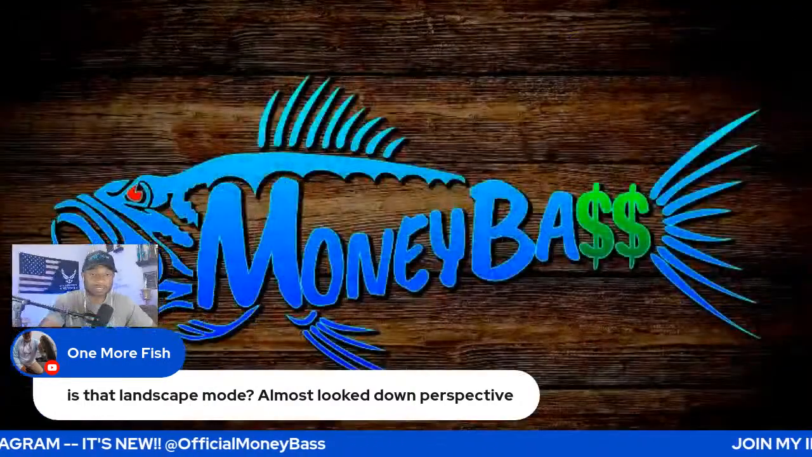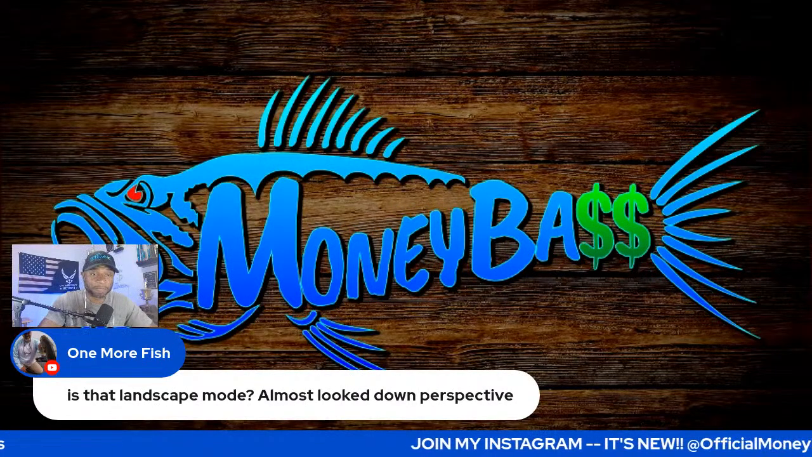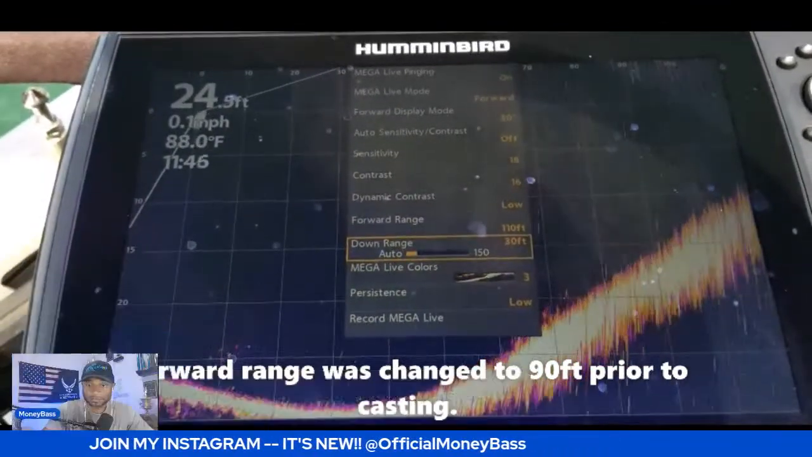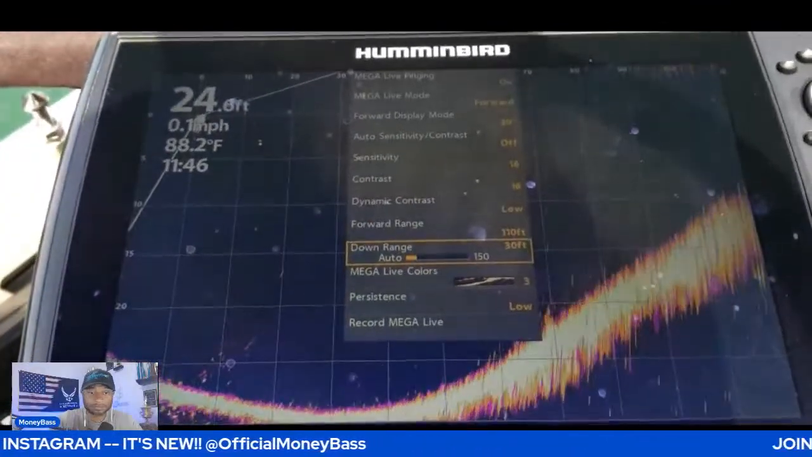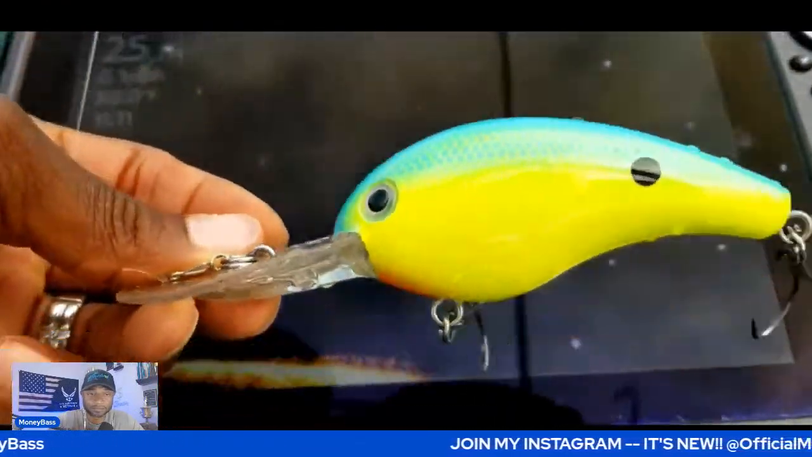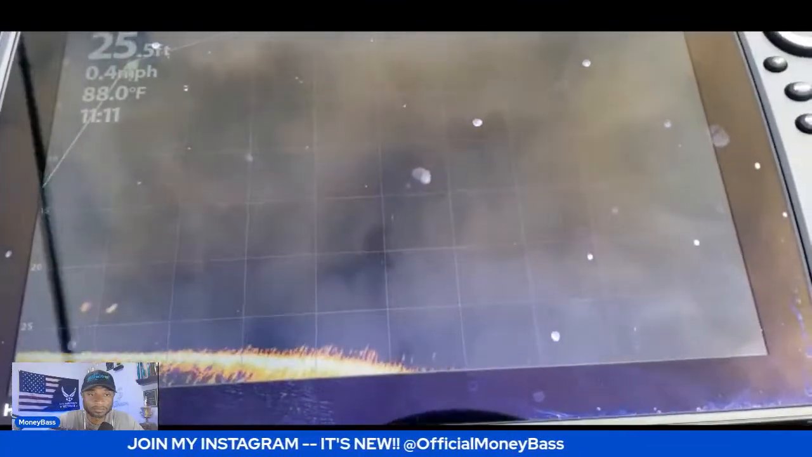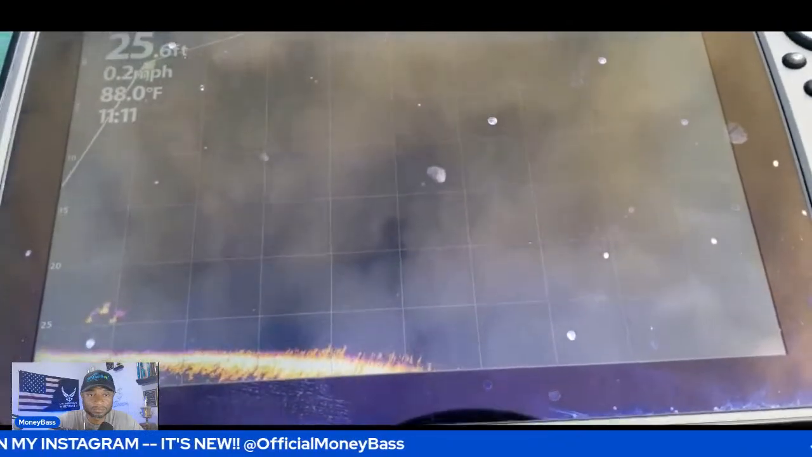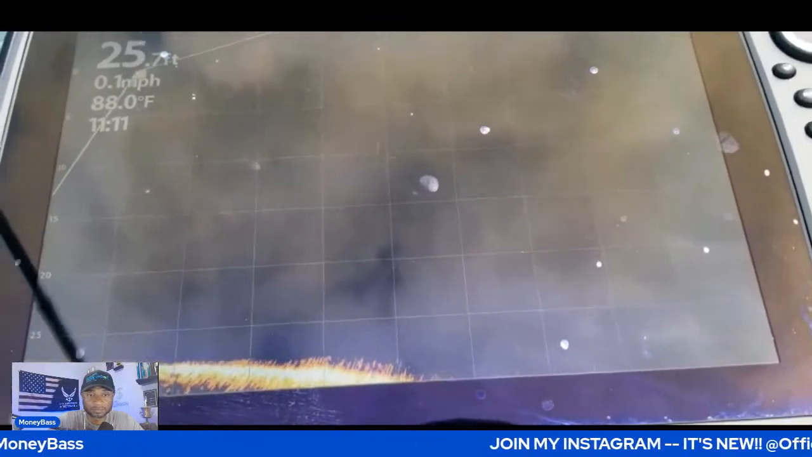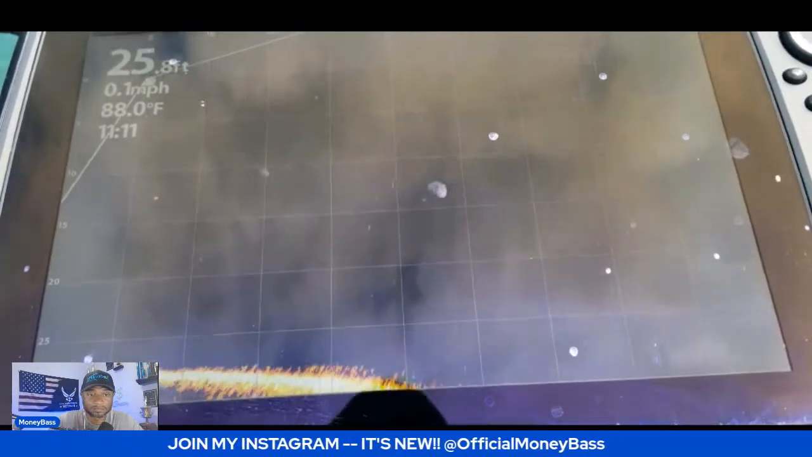All right, so let's go ahead and step through. We have a little bit more time on this one, a 10 foot video on that clip. The down range is set on 30, and I was using color palette 3. Persistence is set on low. All right, here we go. We're going to start off with this 10XD. It's kind of a big bait, but this will give us something to start from to give us a gauge. I have the distance set out at 90 feet. I'm going to try to cast past 90 feet and bring it into the picture, and let's see how soon we can start seeing this on the screen.